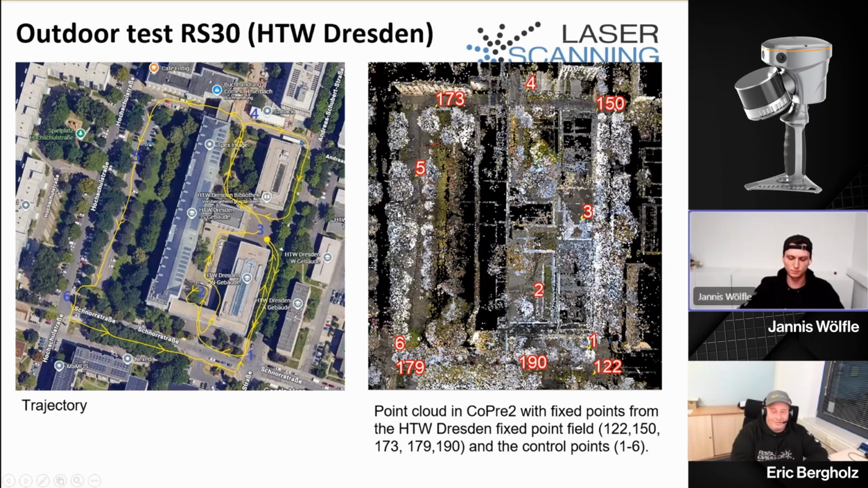On the right side, we see the point cloud from Copri 2. And here the numbers which start with a 1, the 100 numbers, are fixed points from the fixed point field of my university, and these have really accurate coordinates which were measured with a total station.